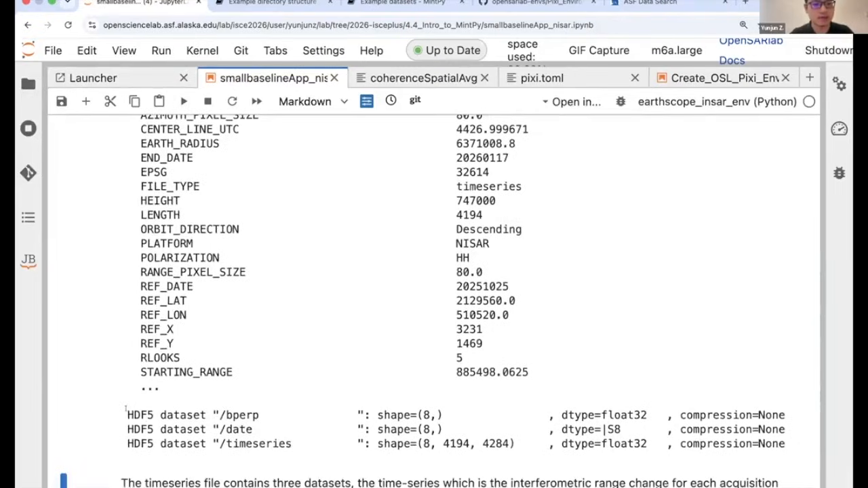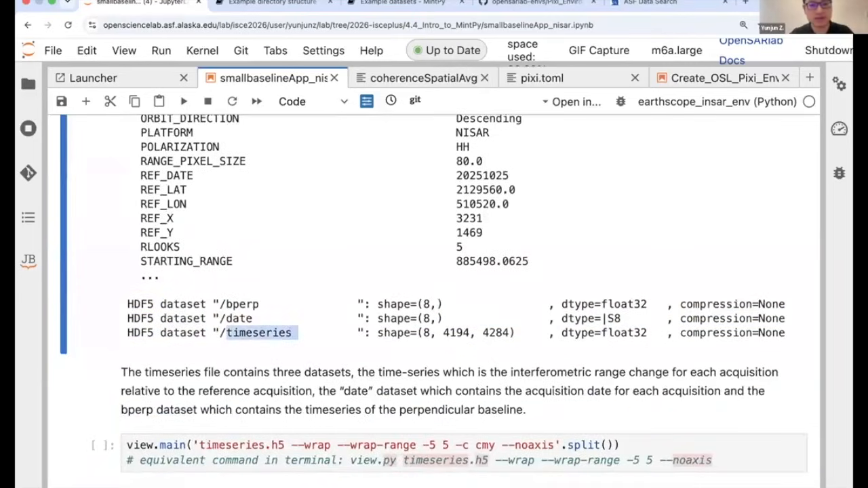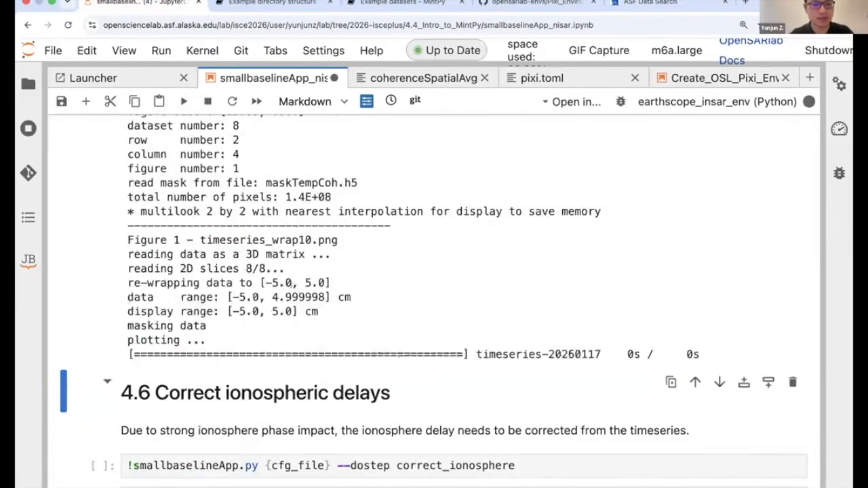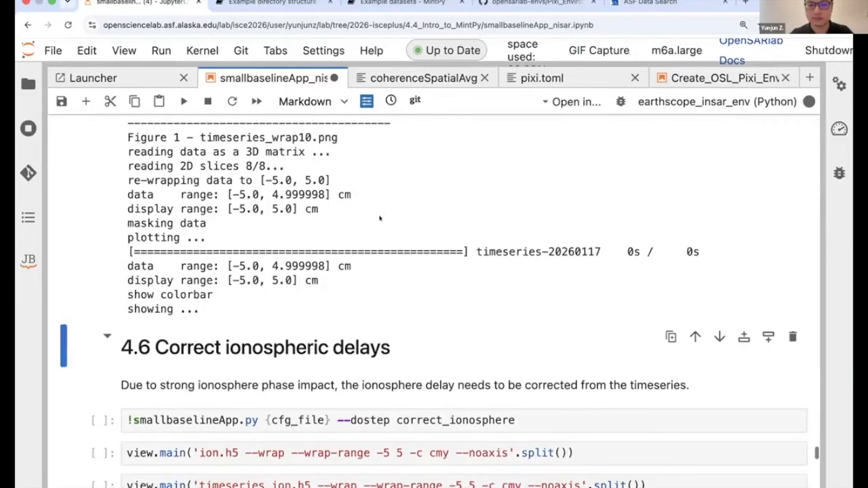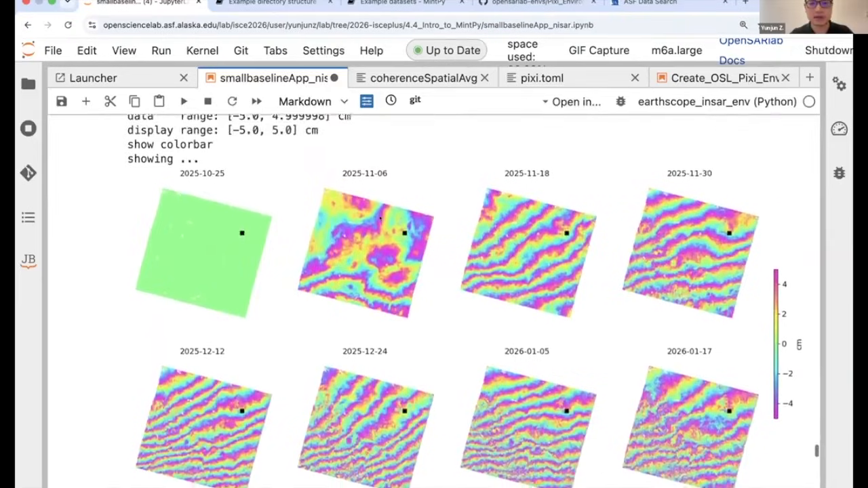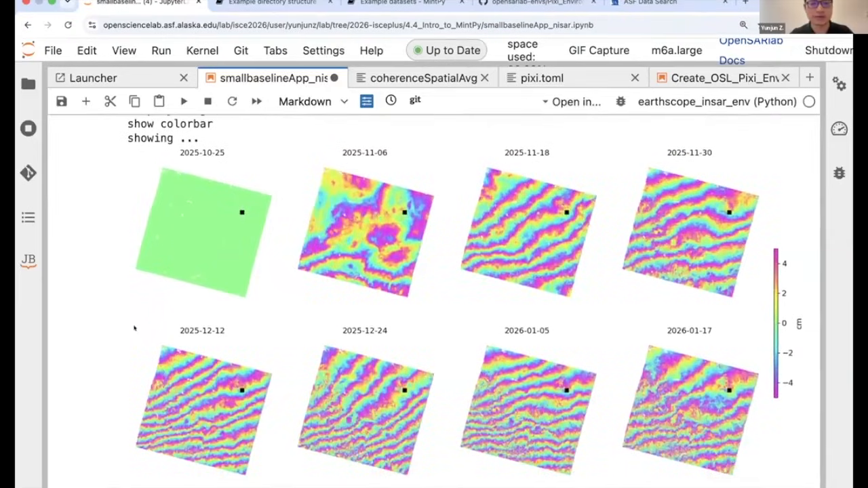And then if you run info.py, you can see the data structure, which is similar to the ifgram stack, except here we have a time series, which is a 3D cube, and the 8 is because we have 8 SAR images or SAR acquisitions. And we can plot it to see how it looks. So these are the NISAR raw phase time series we have. All the fringes here. This first one is the reference in time, so it's all green, or all 0.